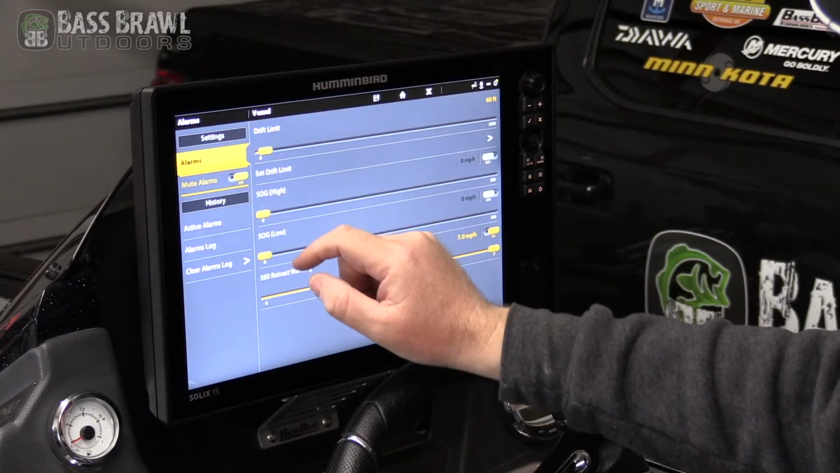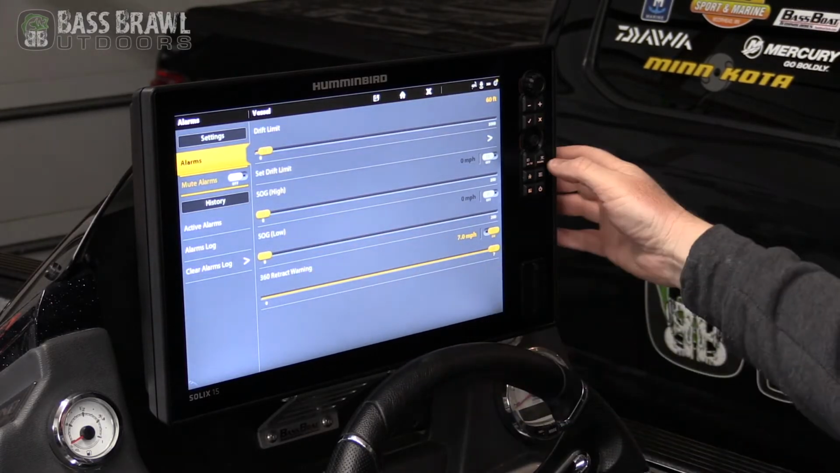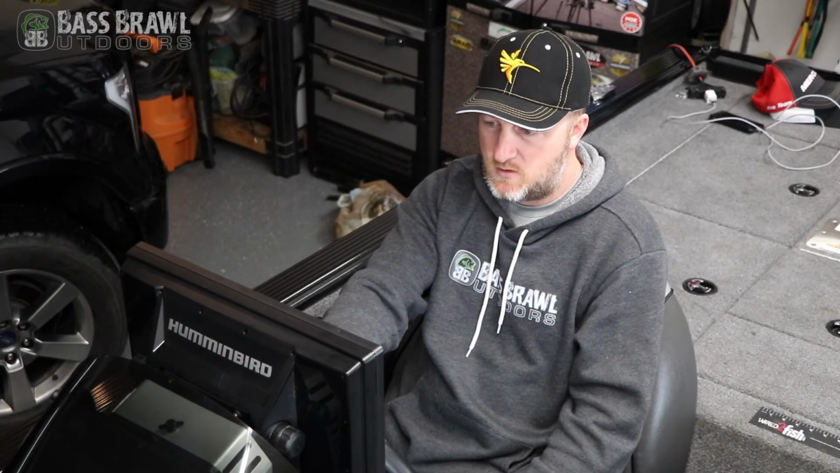There's also a mute button, so if you have some set up and you want to just mute everything, you just click the mute and it shuts all the alarms off. And the last one we look at here on this main home screen is the top left corner, your settings button. Now there's a bunch of content in this one.